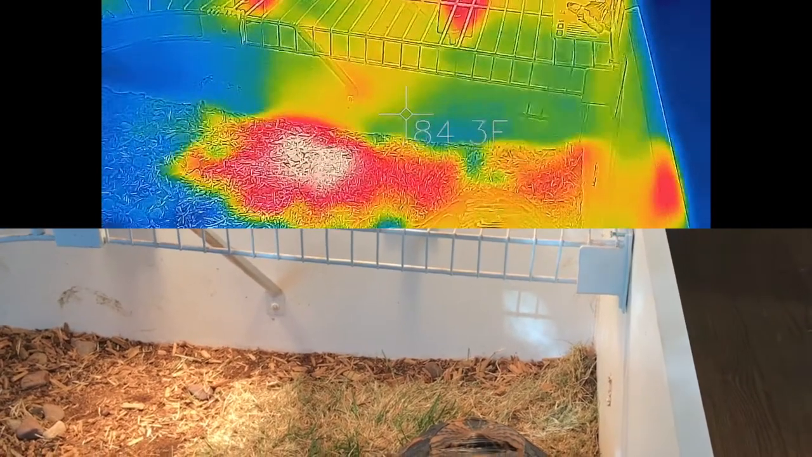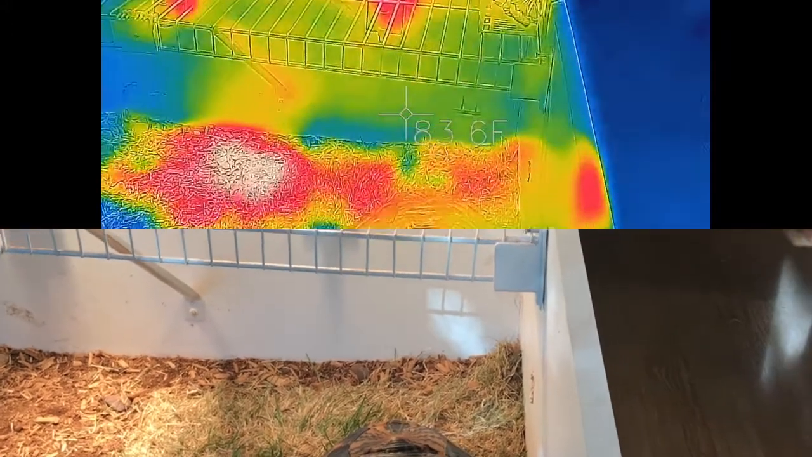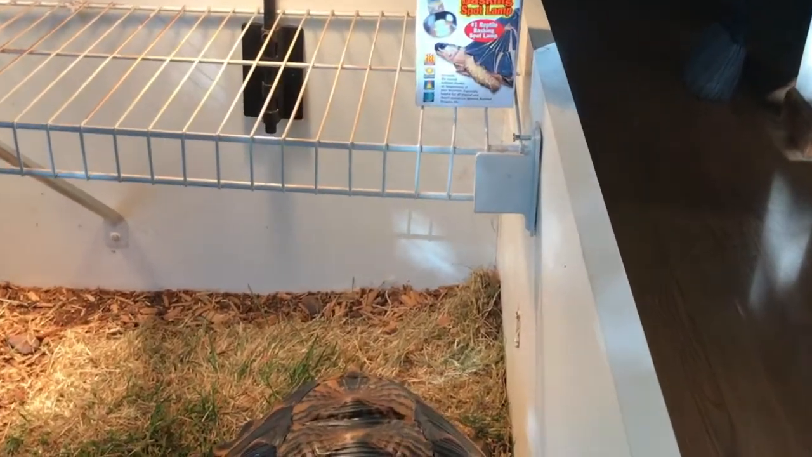Now overall, you can see that while there are hot spots, these lights are providing a pretty wide beam of light instead of a narrow beam of light, so it's decently warm in most of the back of his cage.